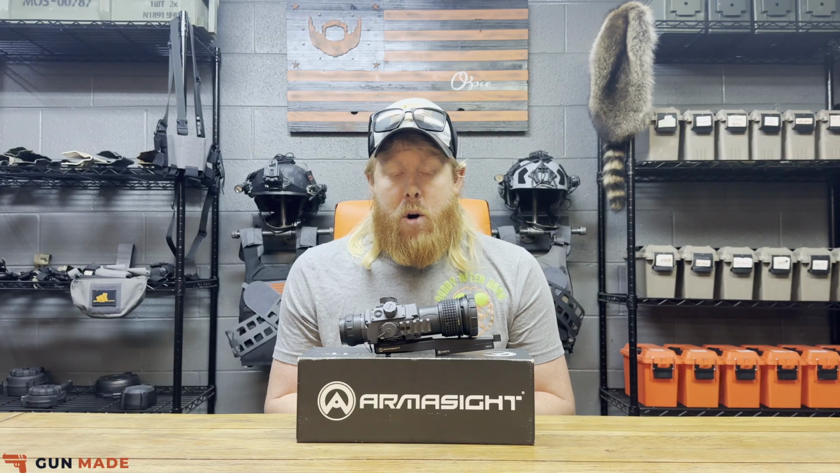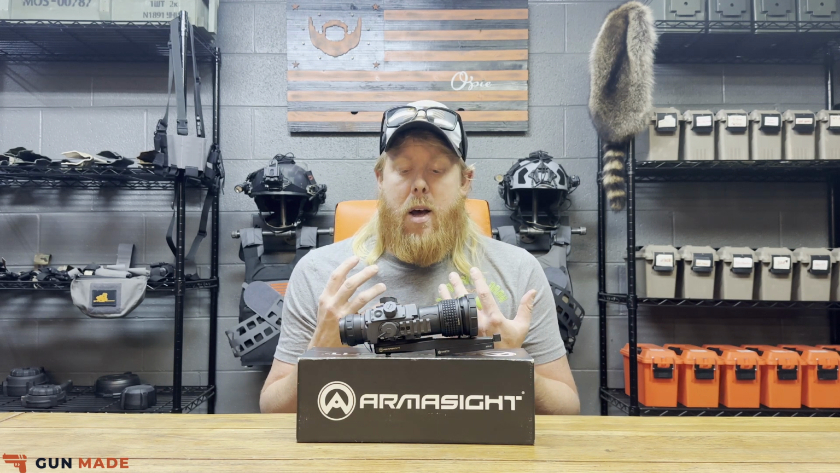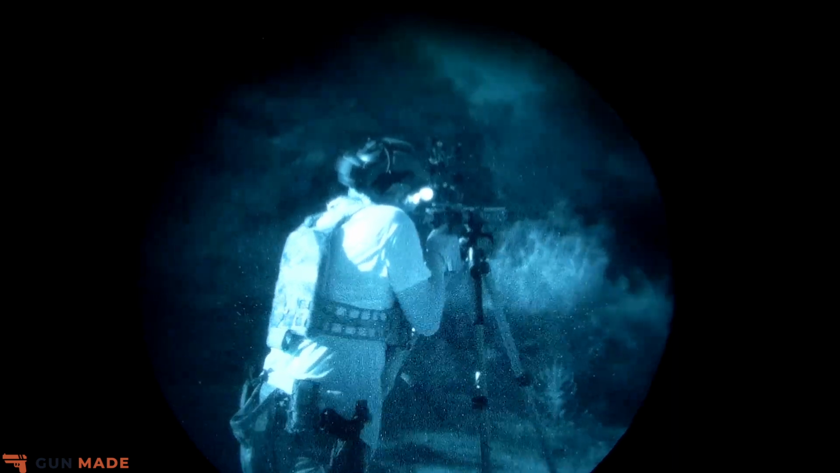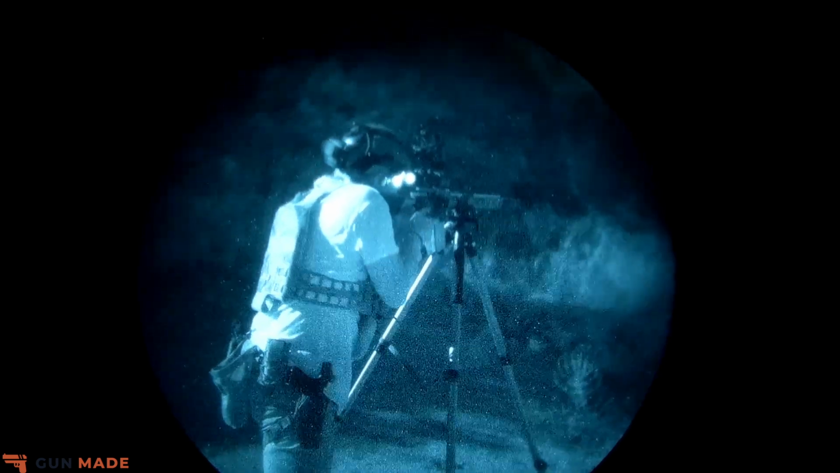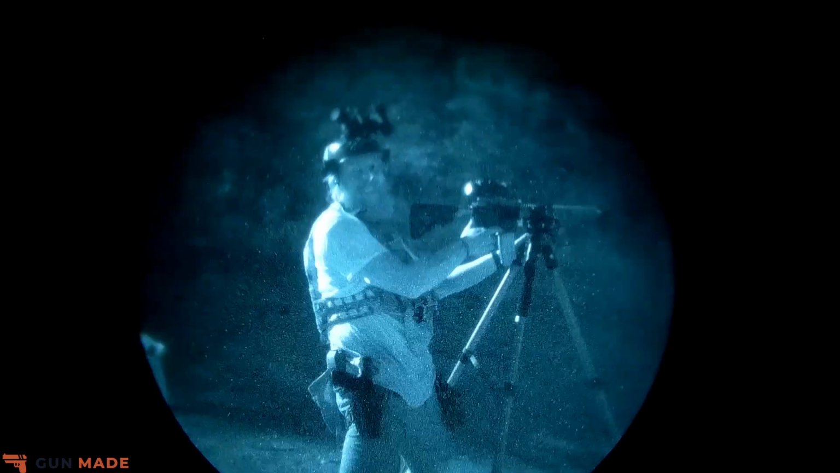So, overall great thermal, guys. This thing had great quality, great visibility, was able to tell everything very, very well on the range, and I really enjoyed having this thing for the amount of time that we did. When we get into comparisons, I believe this thing absolutely was probably the top dog of what we had in the past few months. There are some other comparable options out there as well, guys.